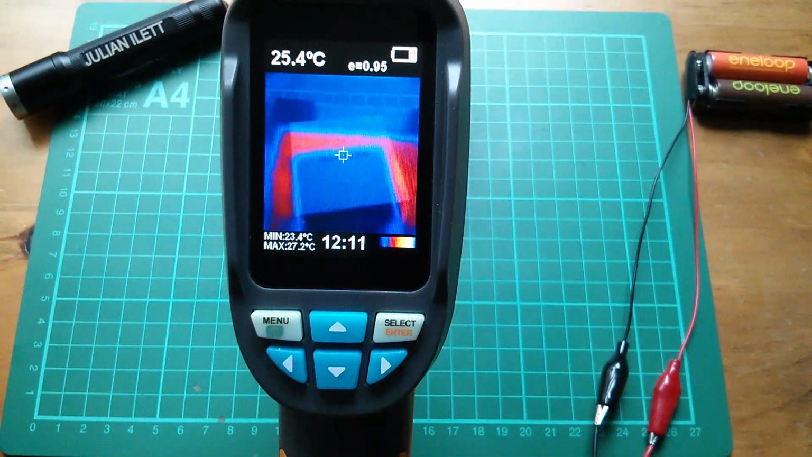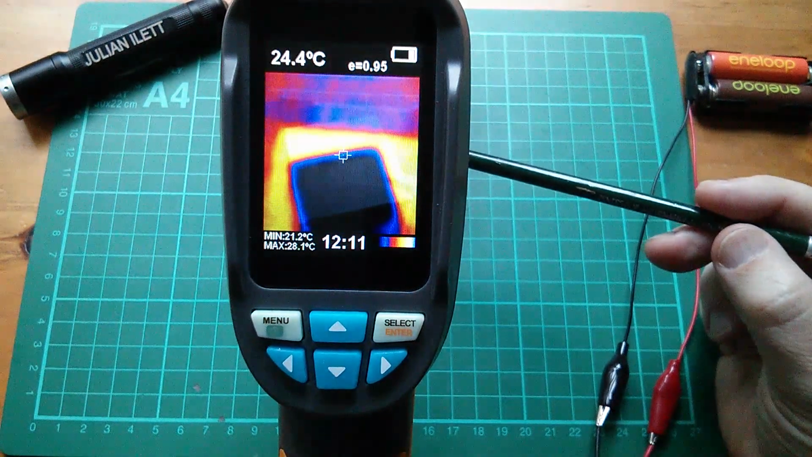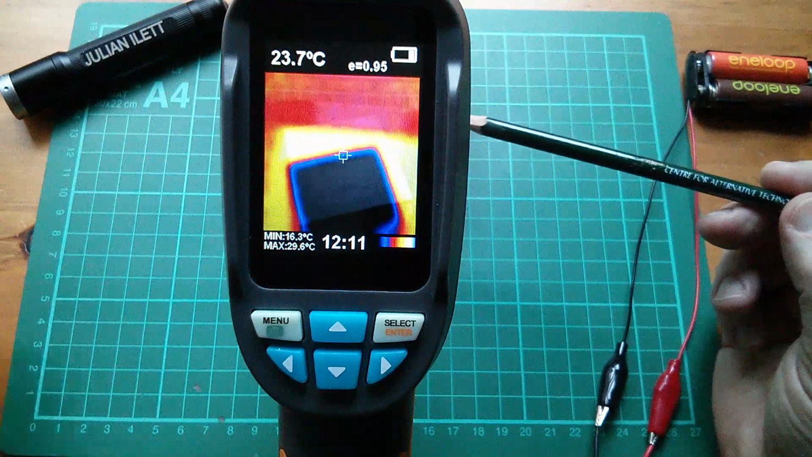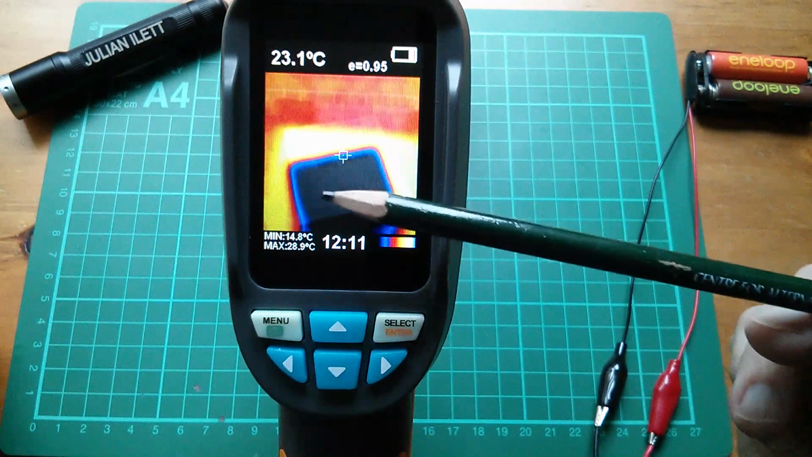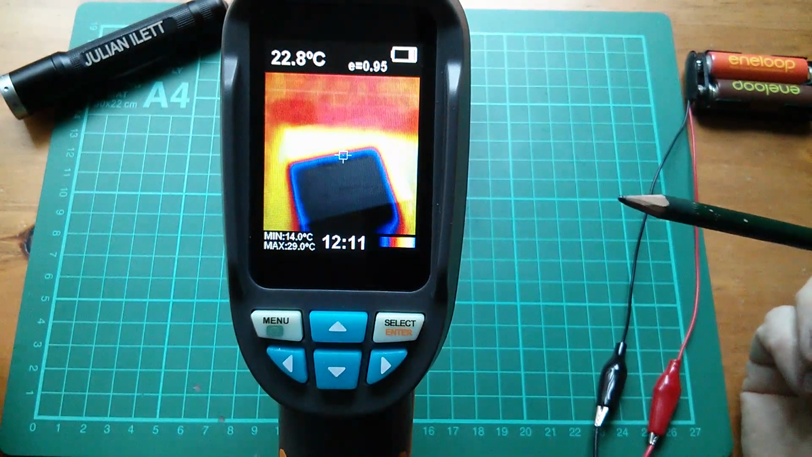Well, now of course this side of the Peltier is going to start getting cool, so ambient, which is showing here as 29, that's because this heatsink's quite warm, is now represented by white, and black is representing the extreme of temperature, which is currently 14 and will probably fall further.